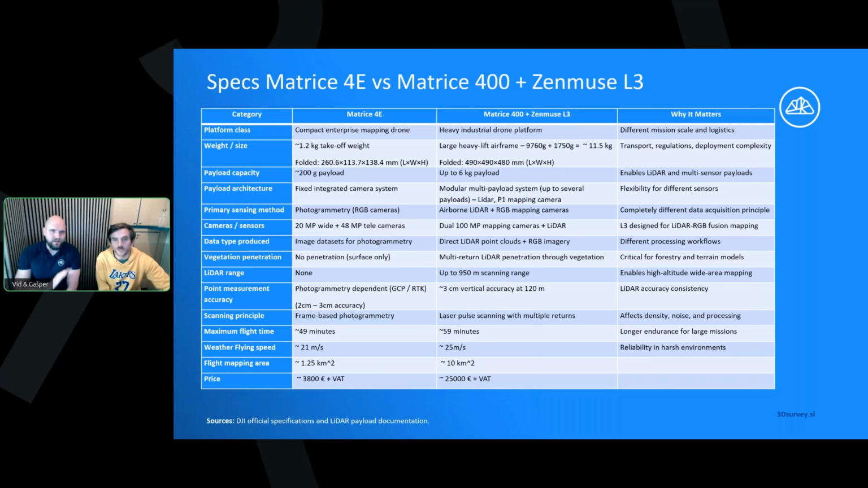In terms of accuracy, the website says 3 centimeters. We did our test. We will check that also later, but we can confirm that you can get at least that. We set up multiple returns, a big added benefit. Then the battery on the Matrice 400, I think it weighs 6 kilos or something like that. So the flight time is almost 1 hour.